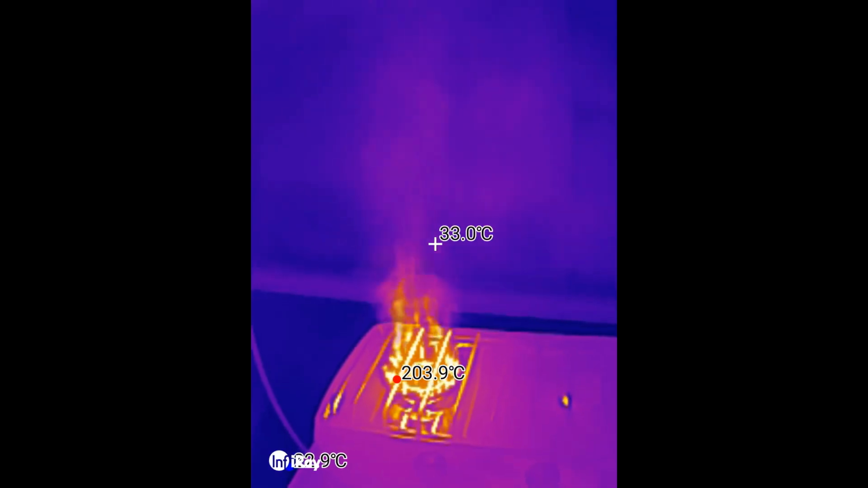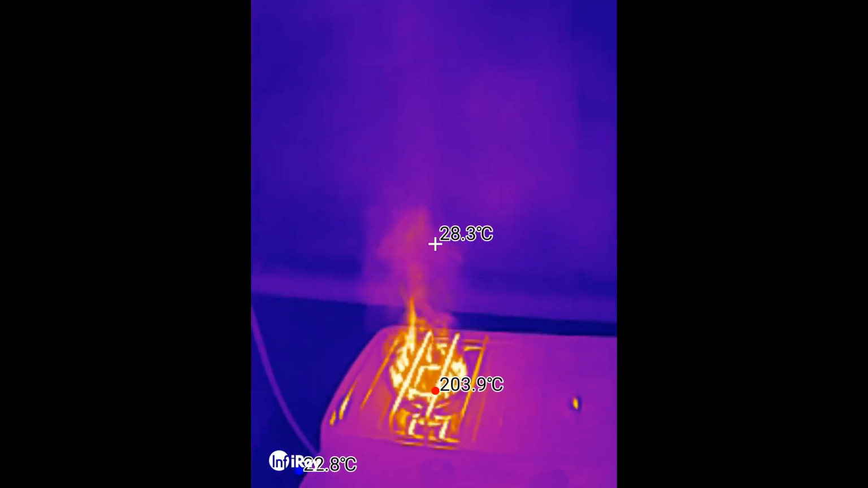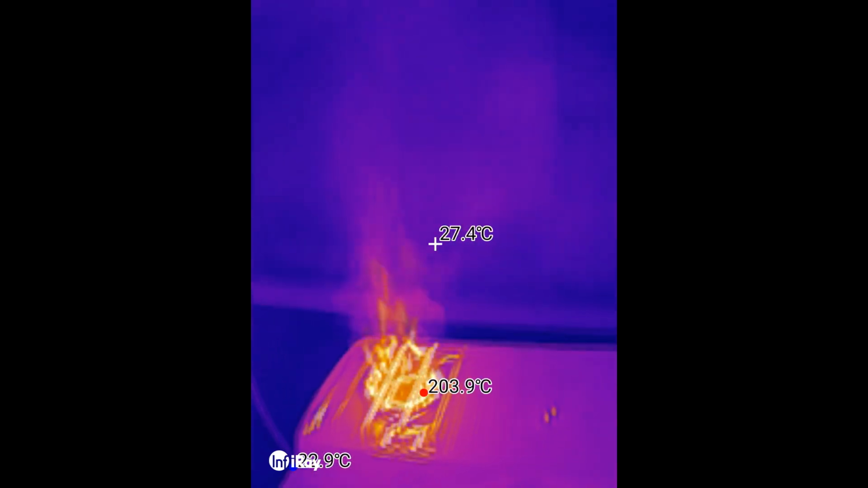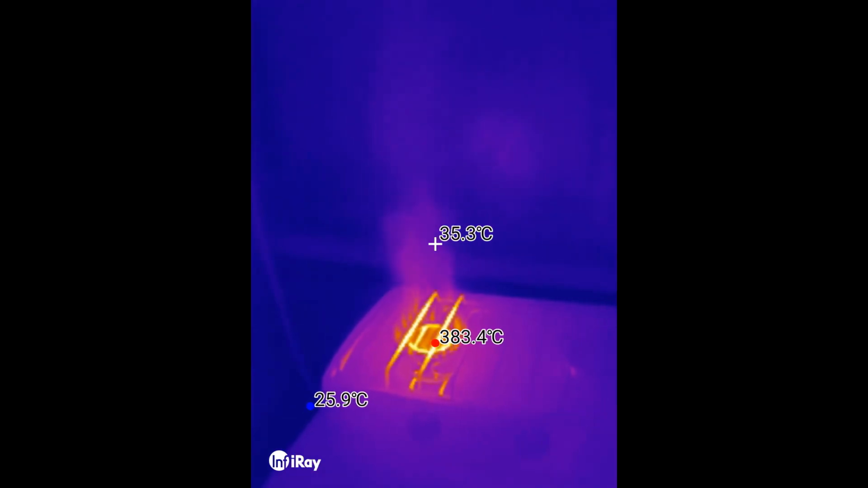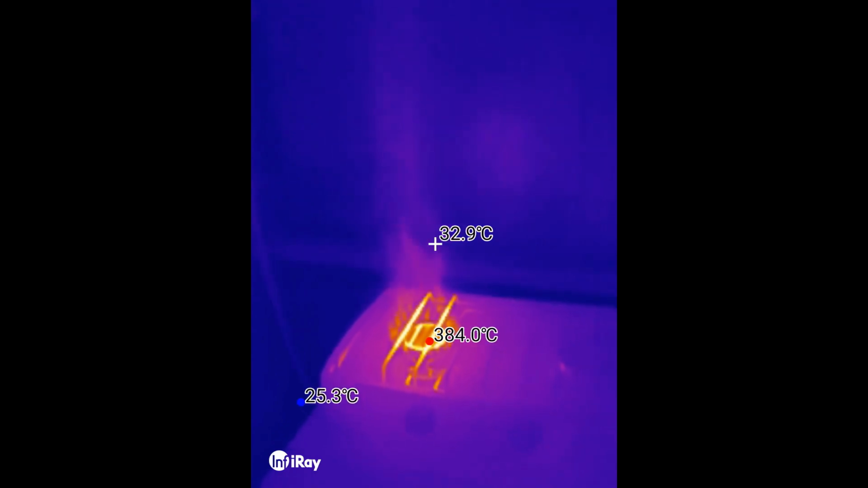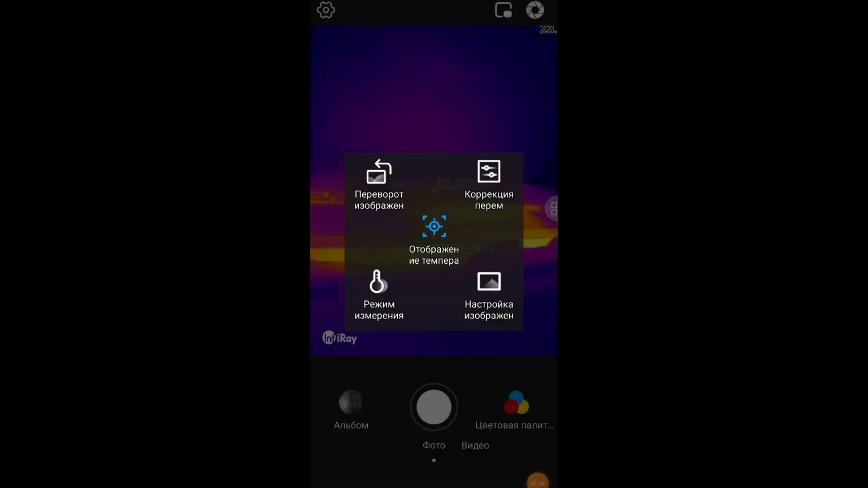Here is an example of how the device works. Here is a gas stove burner in high quality. As you can see, the temperature is artificially limited from above. And here is the same burner in an expanded range. The measurement accuracy is plus or minus 2 degrees. The ambient temperature for the device to operate must be in the range from -10 to 55 degrees for the thermal imager electronics to work correctly. We can also adjust the image settings.